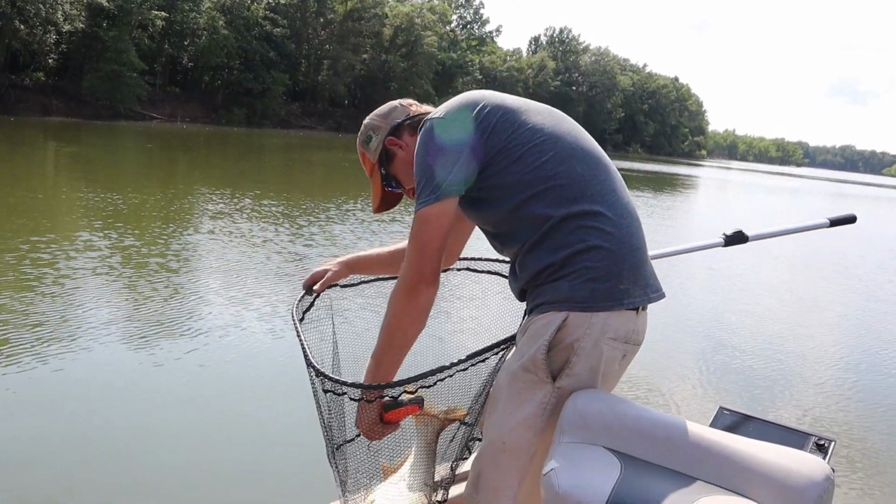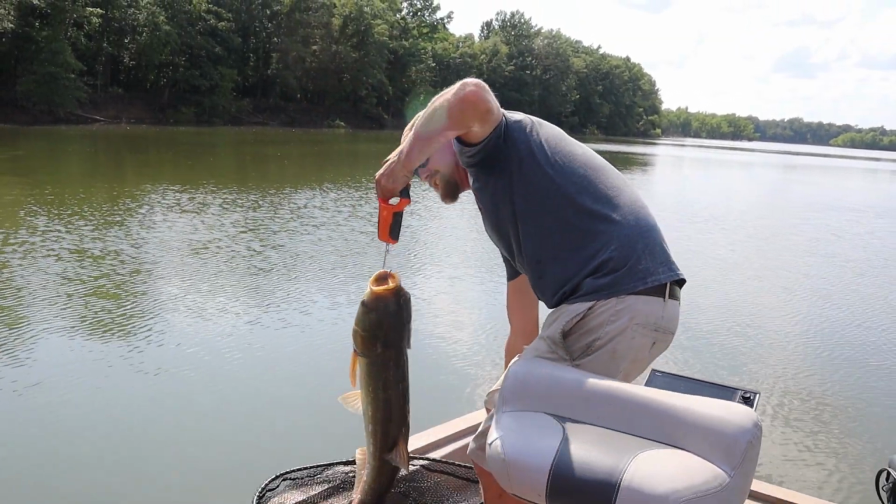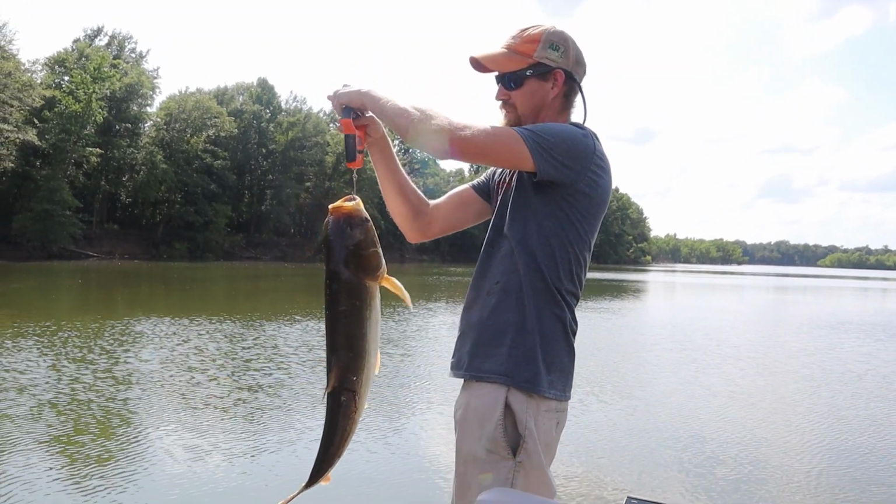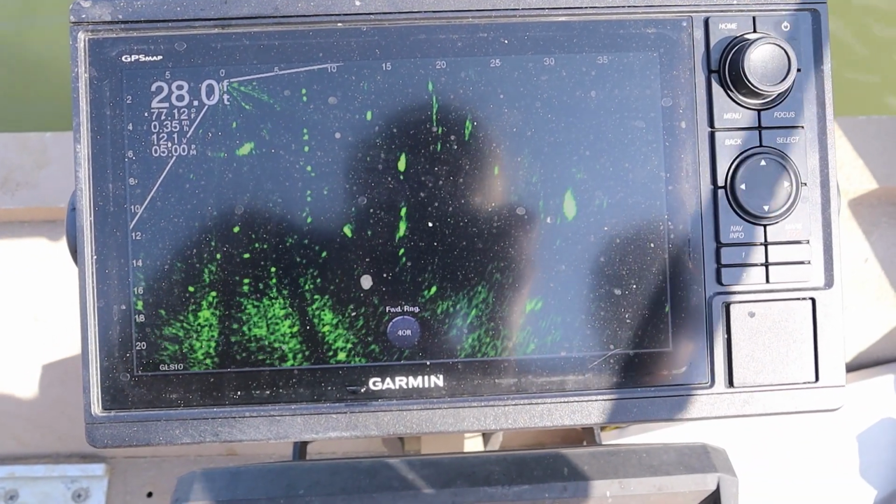We're gonna see how much it weighs. I'm gonna say he's about 15. After getting them in here, well, maybe about 13. 14.7. All right, I figure I'll show you what we're looking at here on the Livescope.